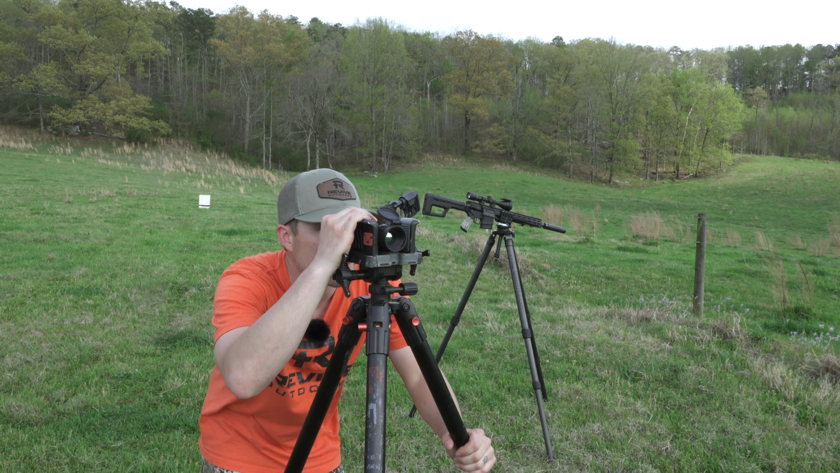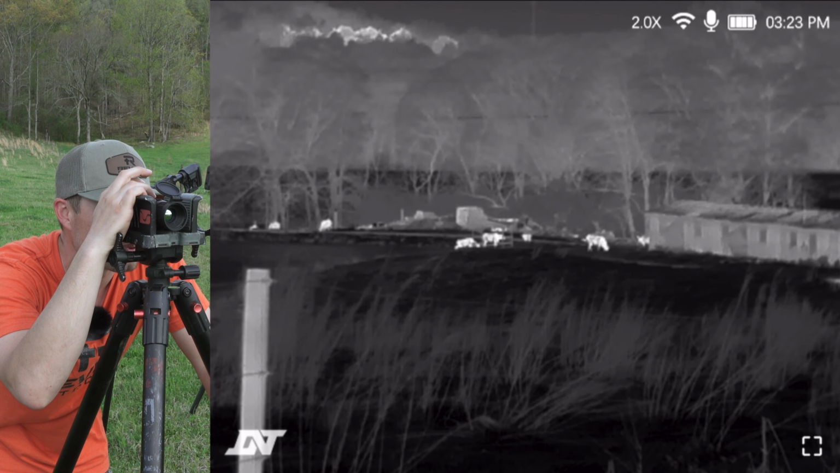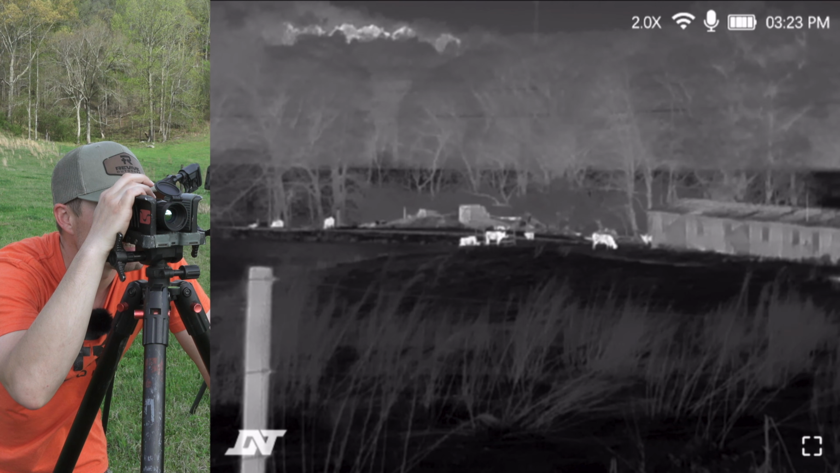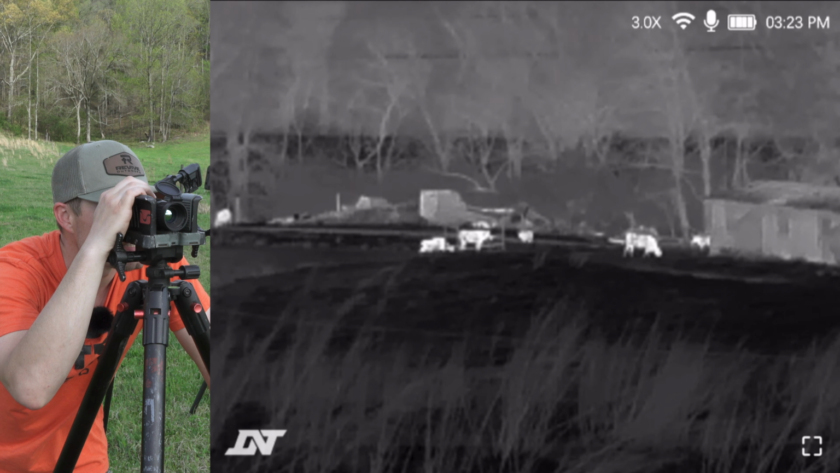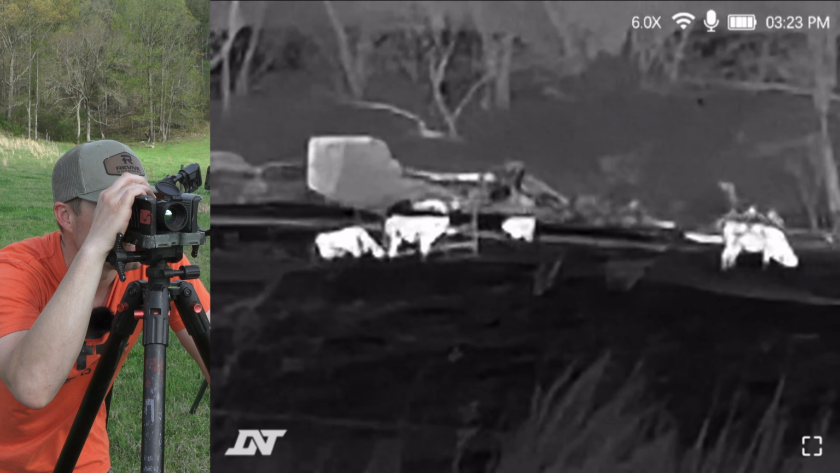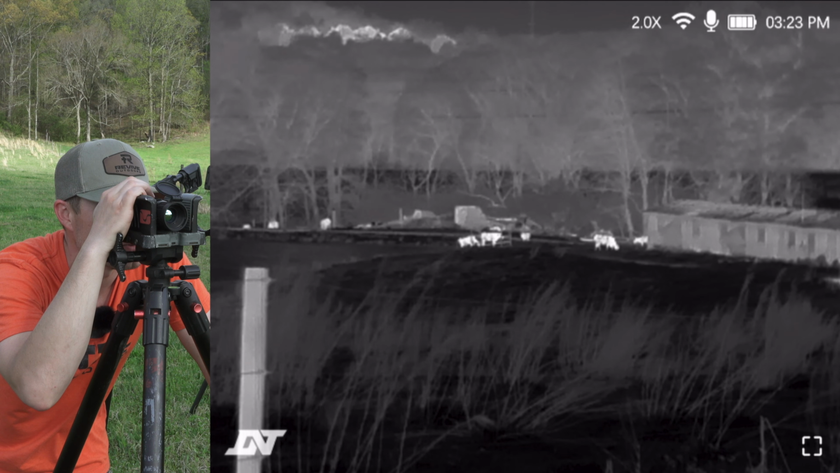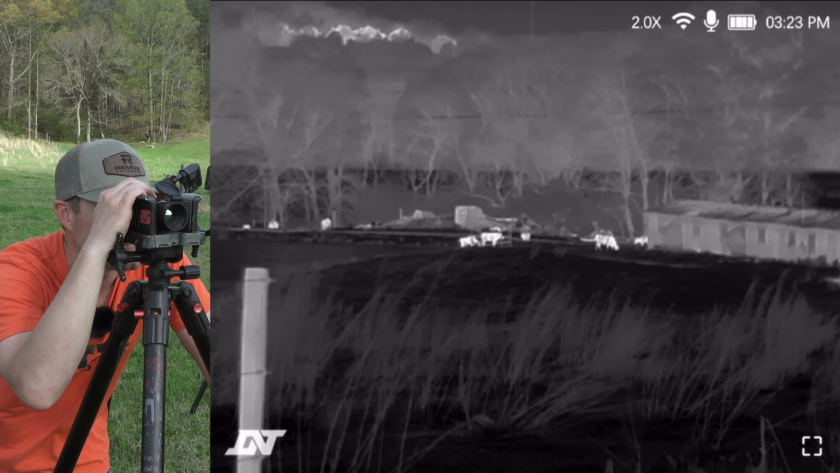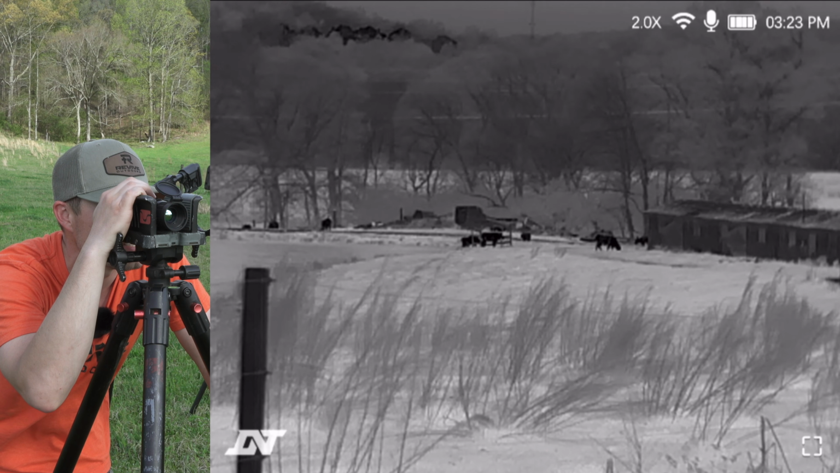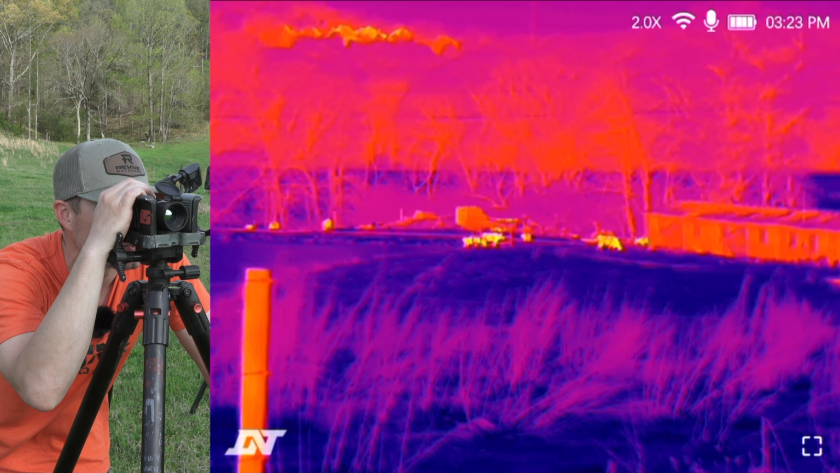And so coming down onto it, I'm just going to go ahead and show you what it does when you press the zoom button at the front. If you press that, it's going to quickly go to 3x. Press it again, it's 4x, 6x, and then 8x. And then you press it again, it's going to back out to 2x. And then if you press the center menu button, it is going to quickly change from white hot to black hot, and then you can change it to red hot, iron hot, and then back to white hot.